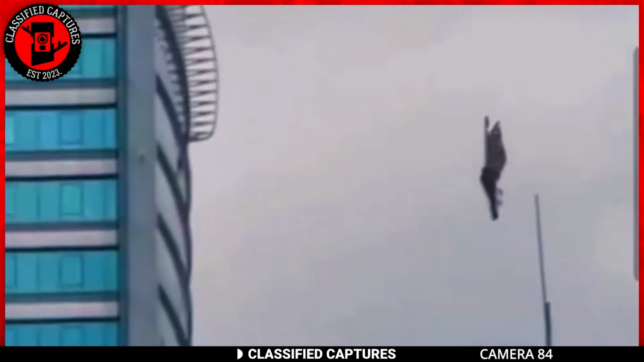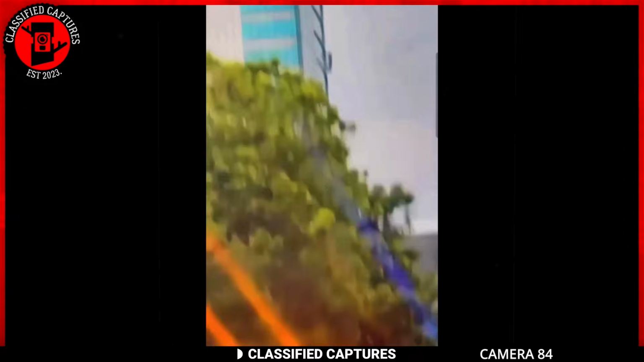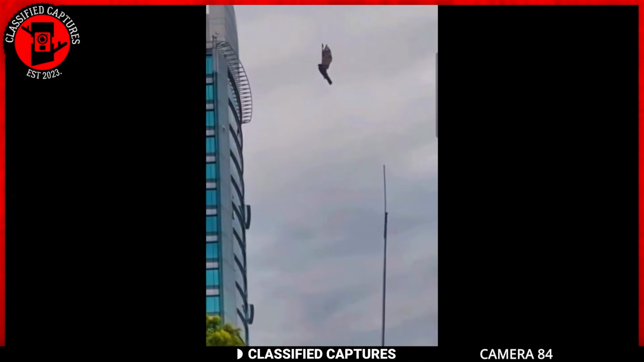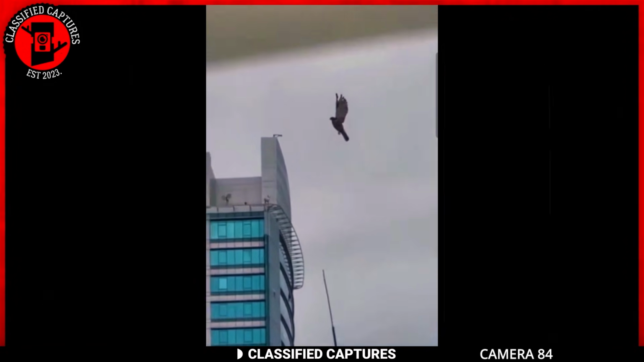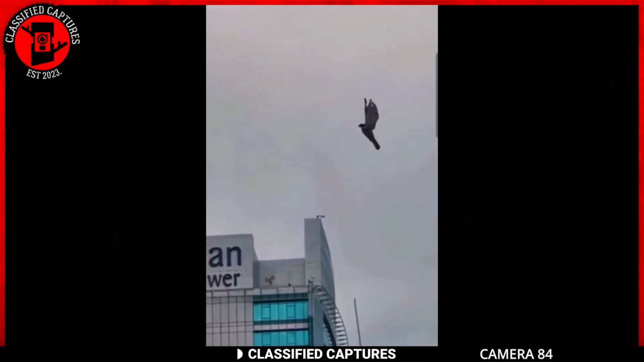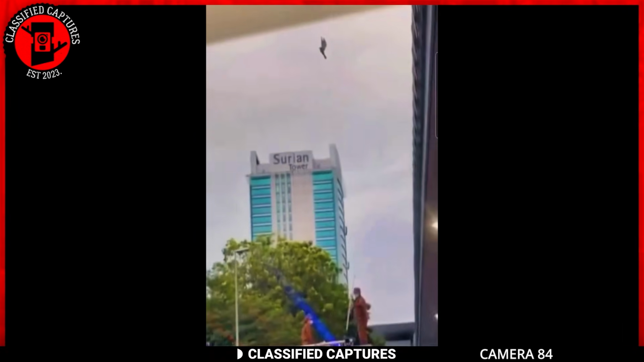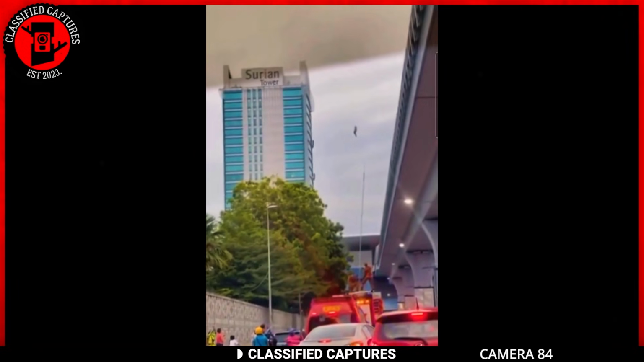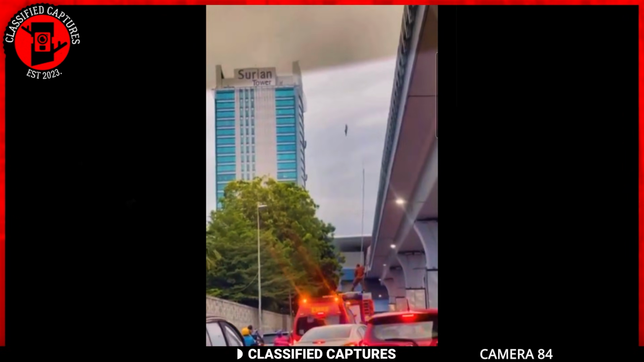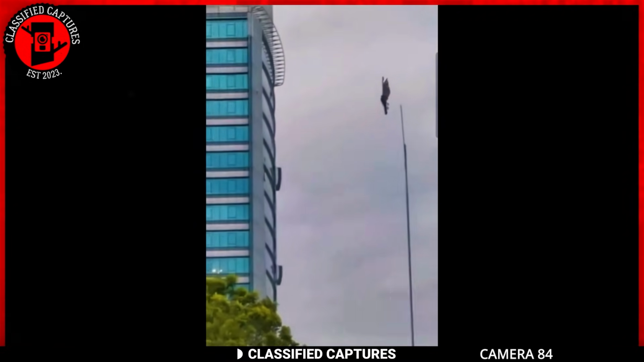Now here's a peculiar incident captured on the footage. A sizable bird seemingly suspended mid-air above a street. A fireman on a truck attempts to dislodge the bird using a long rod, but the creature remains in an unnatural state, neither falling nor flapping its wings. This perplexing scene raises questions about the laws of physics and nature. Naturally, speculations about a potential glitch in the Matrix or the bird being connected to a line have surfaced.